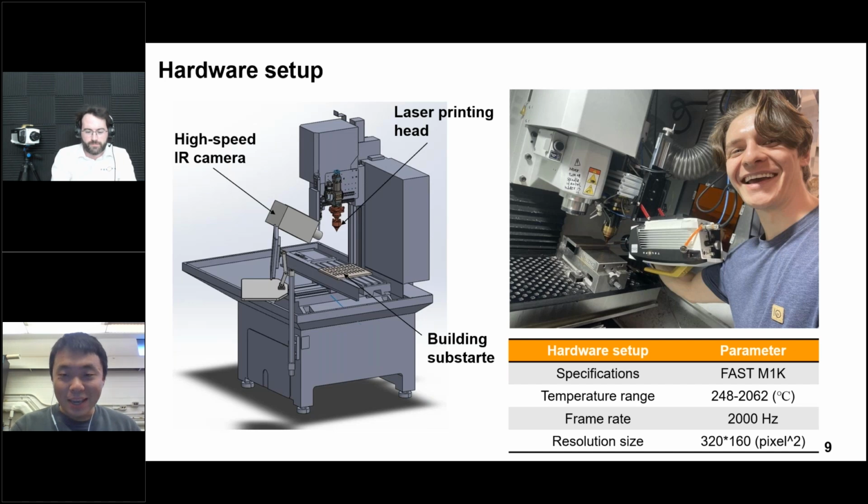Yes, I should say yes. During the printing process, there is a lot of spatter generated, so it could probably damage the lens. But we have already used that setup for the whole year, and we have never seen any damage to the IR camera. We do try to build a protective window to protect the lens, since we know the lens is super important for capturing the images.